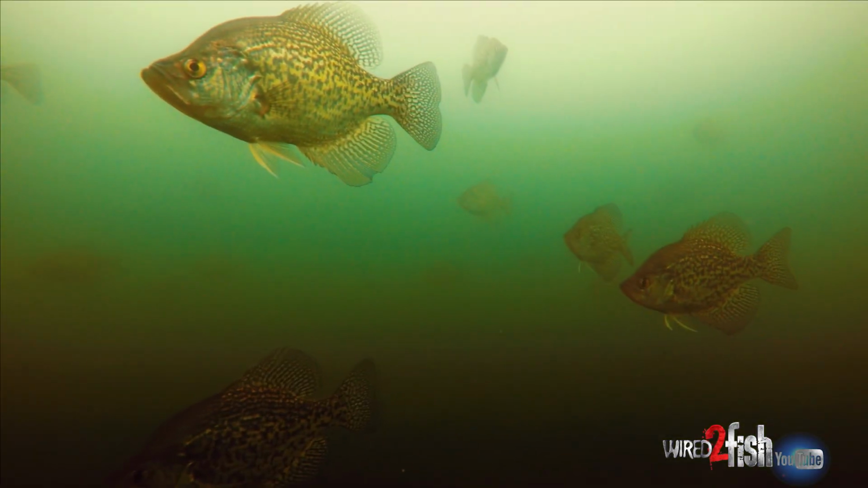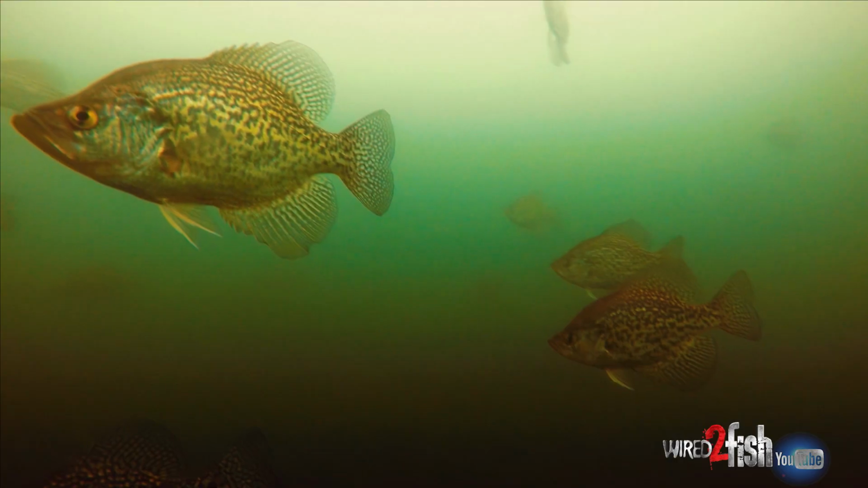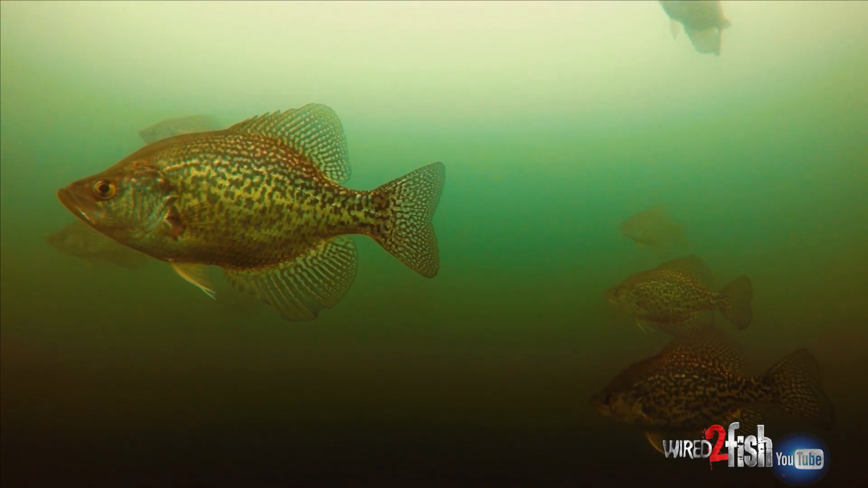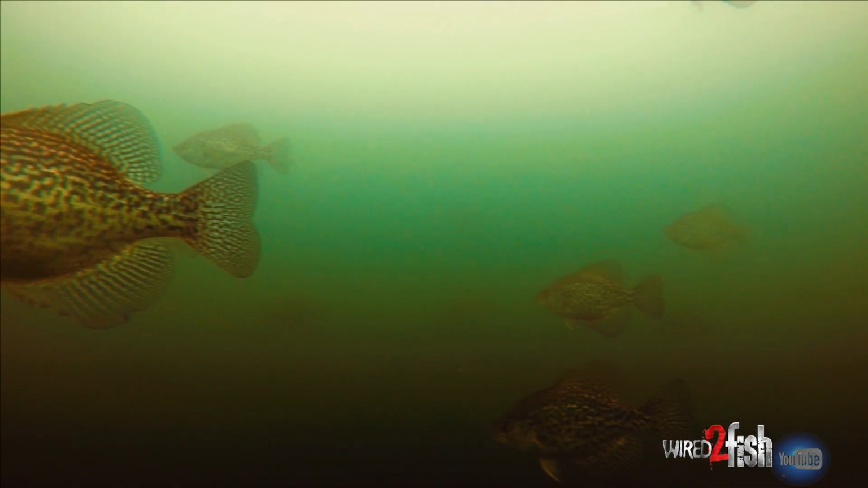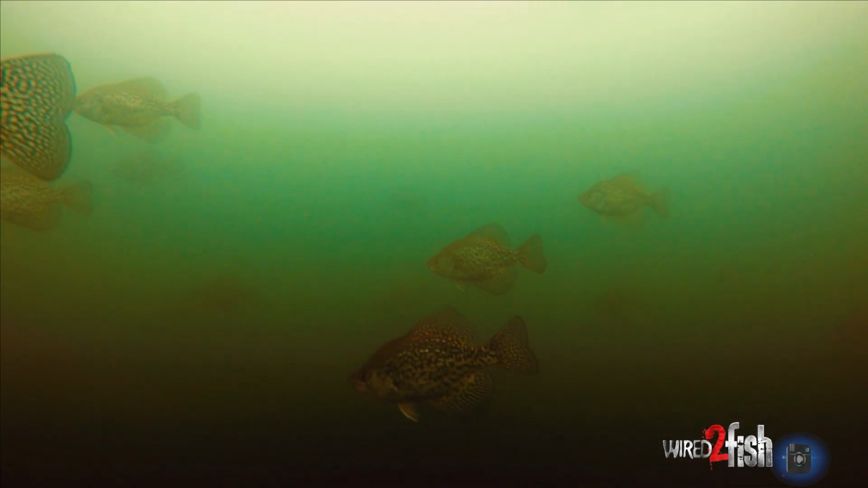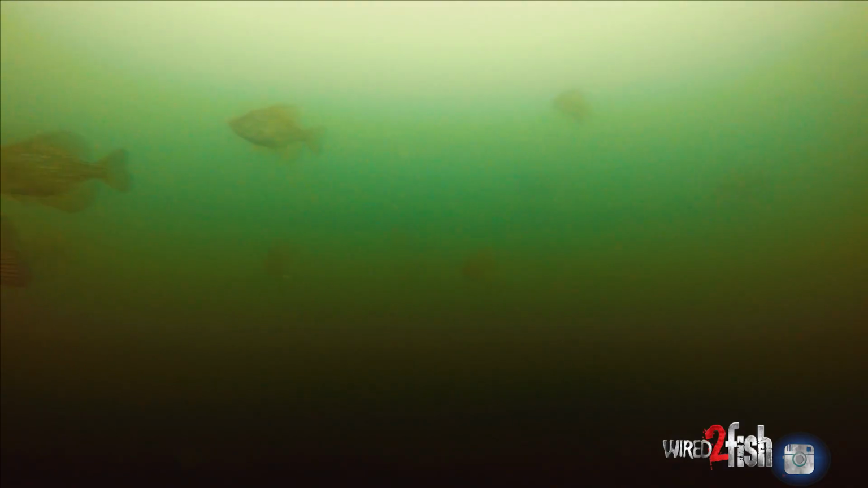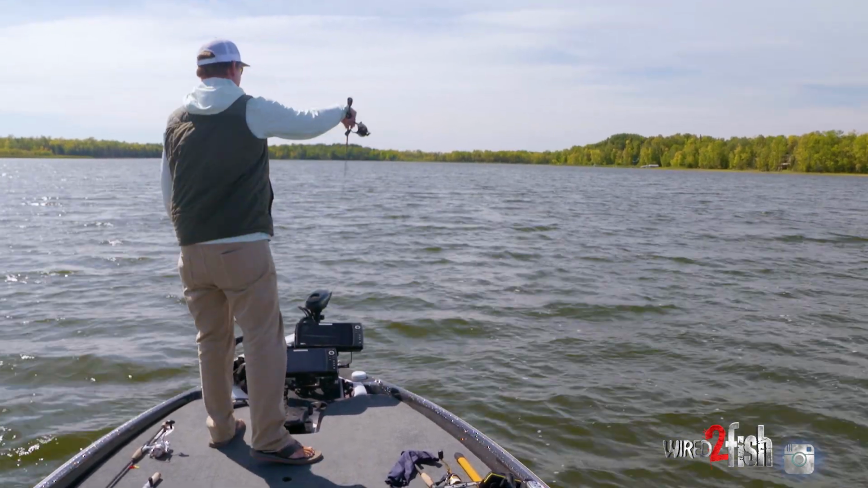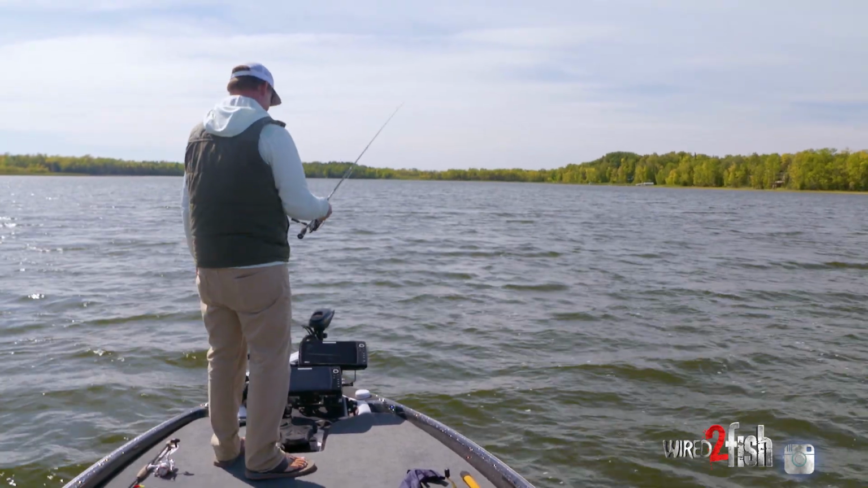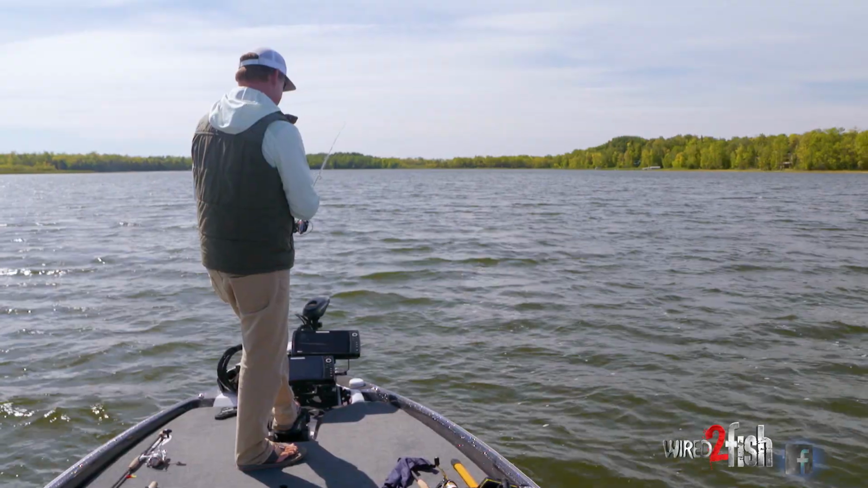Because a lot of times when you get in a situation like this, where they're grouped up out in the basin, sometimes they're just sitting still where you can see them on 2D and drop a waypoint and just sit on top of them, but a lot of times they're out moving around. So staying efficient, landing that fish, unhooking it, not having to deal with any kind of live bait or anything, you can just get right back on top of them as fast as possible without losing them.